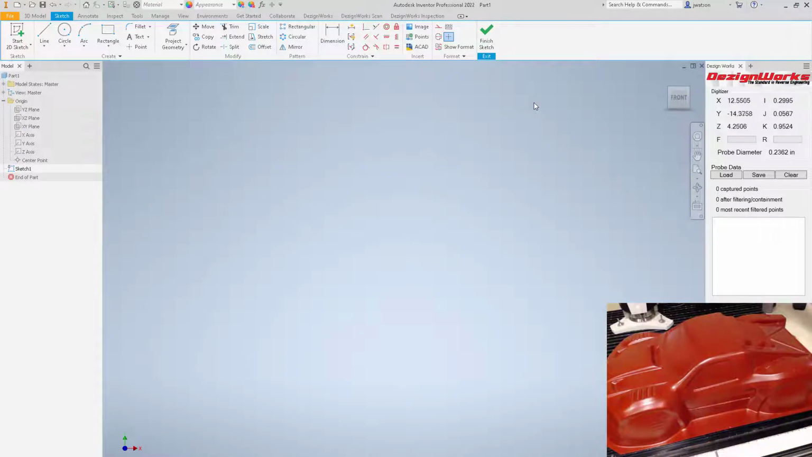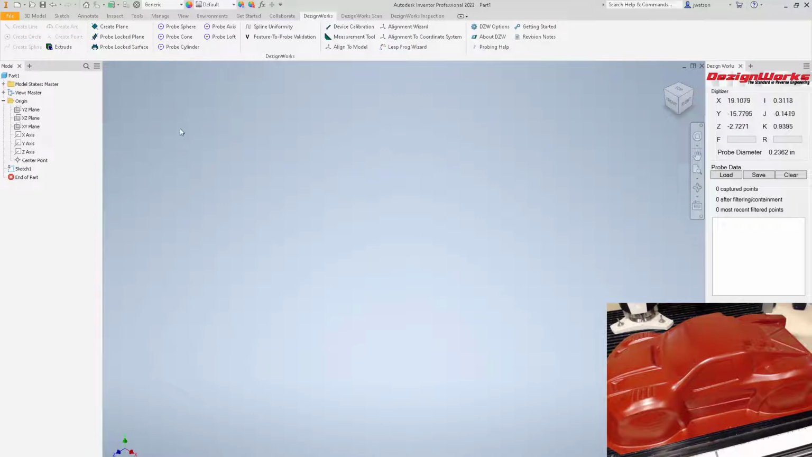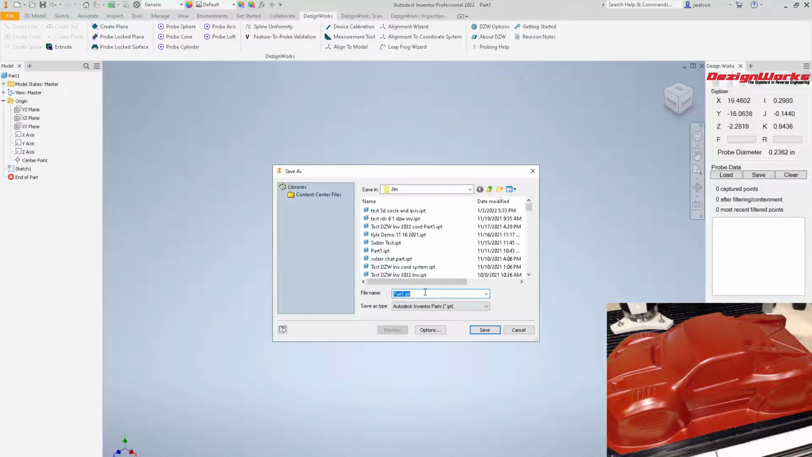The first thing you should do then, technically, is save your part. There's nothing in the sketch right now, so let's exit the sketch. It might not let us save something with nothing in the part, but it's going to. Some systems will and some won't. Give it some name.